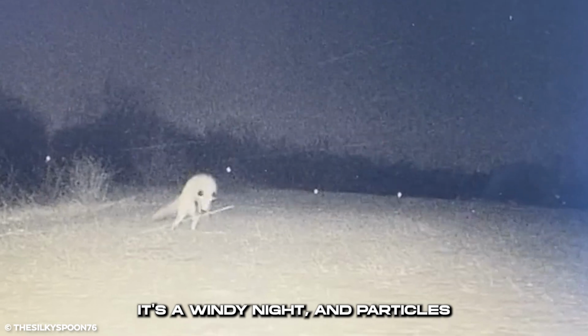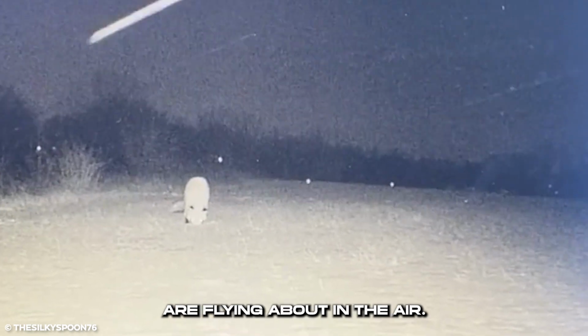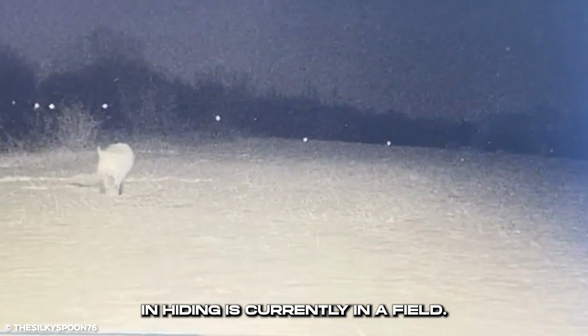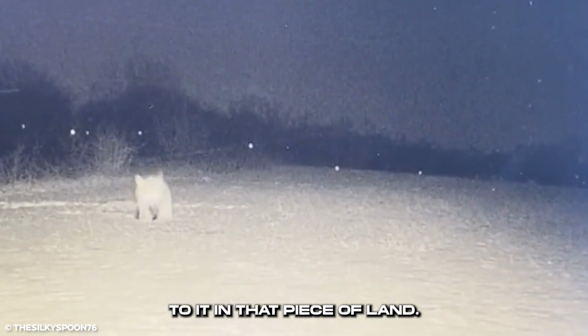It's a windy night, and particles are flying about in the air. A rare red fox that ought to be in hiding is currently in a field. It digs into the ground, looking for something. The fox leaps about a spot. There is something of interest to it in that piece of land.